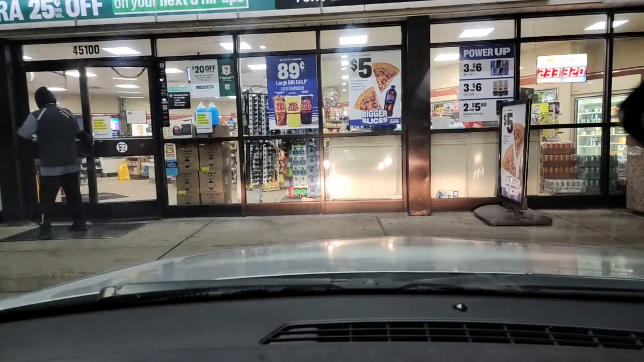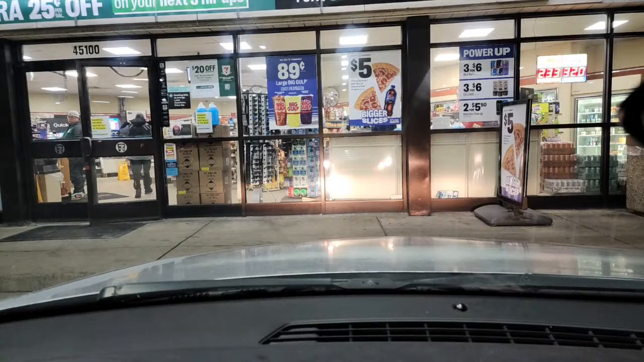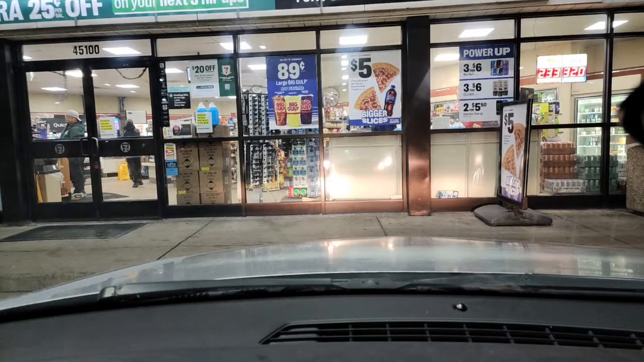I did clean the headlights, and you can see, I'm going to switch angles again. You can see the difference in this store. I'm at a 7-Eleven. Do you guys have 7-Eleven in your area? Right? And that's a major brand across the country.